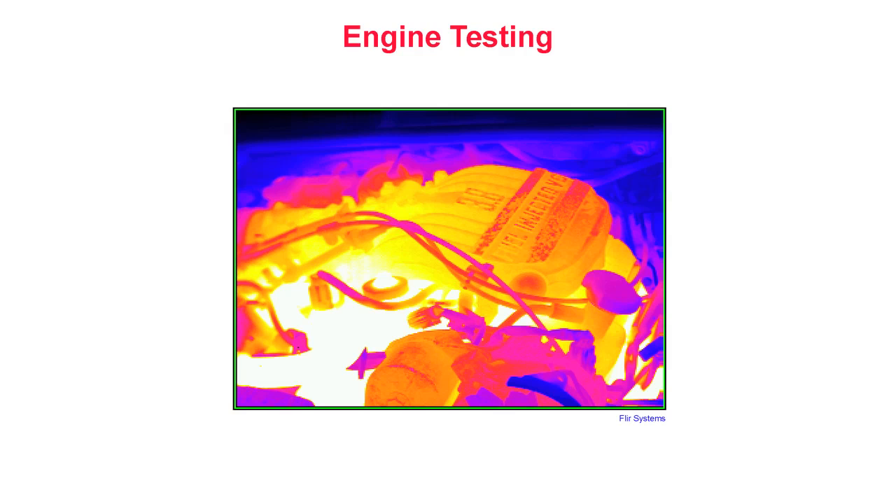Engine testing. In the auto industry, thermography can also be applied beneath the hood as well. This thermogram shows the thermal pattern across the top of an operating automobile engine. Here, heat dissipation and thermal stresses can be evaluated for a new design.